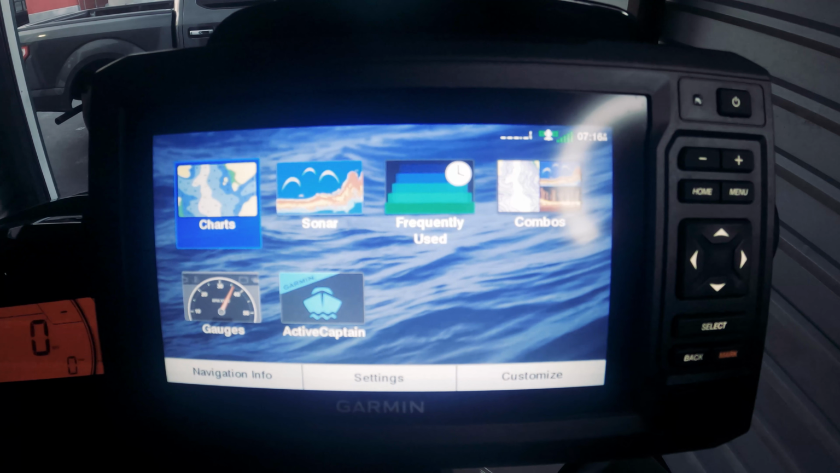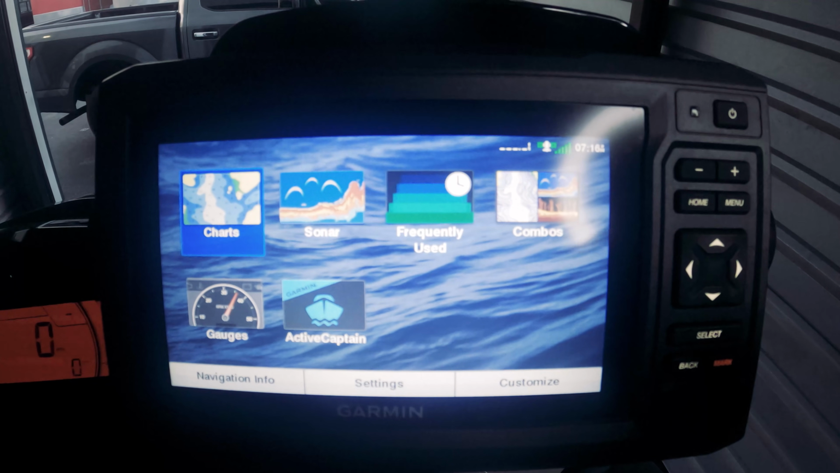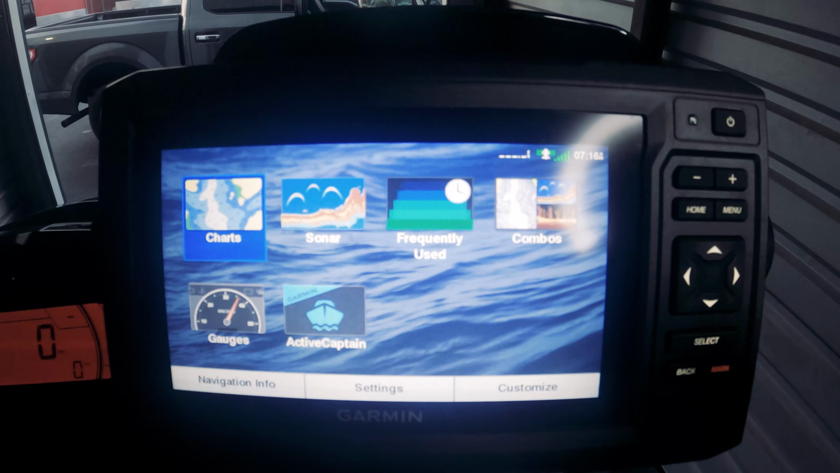So there you have it. Those are the settings that I use that I think are the best when it comes to targeting fish.